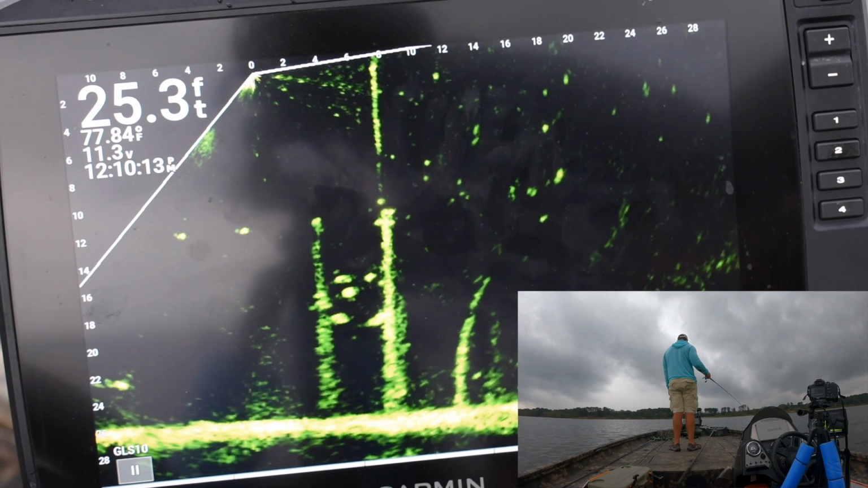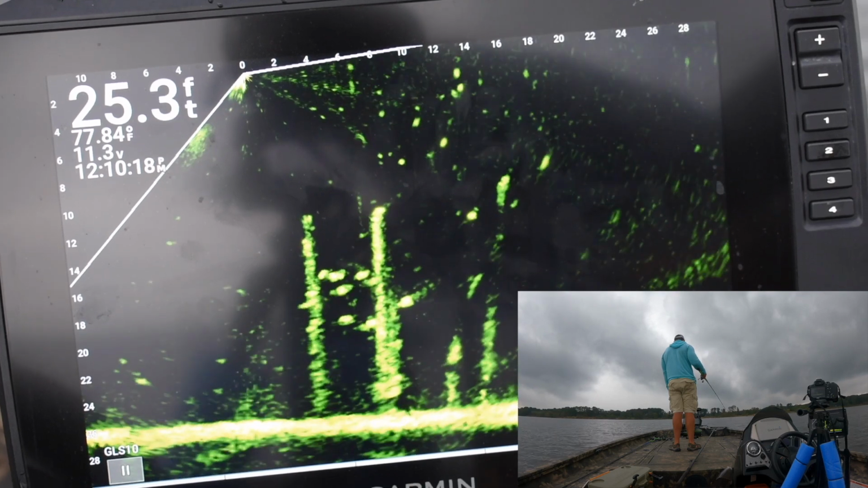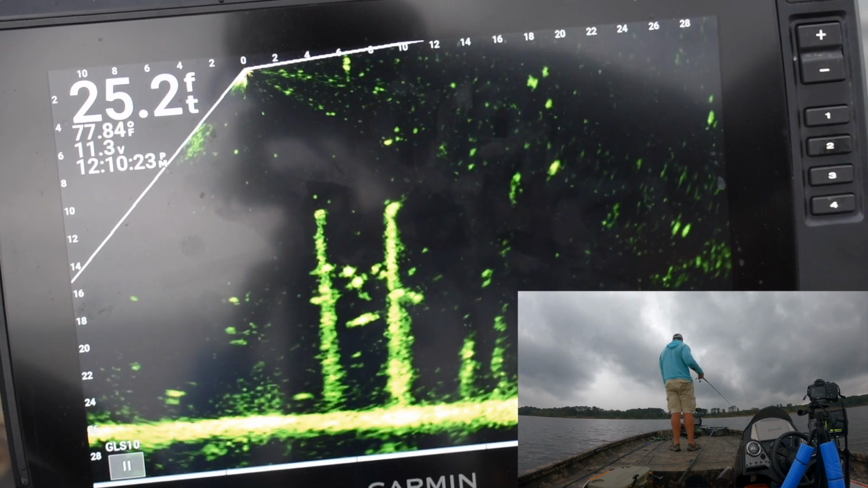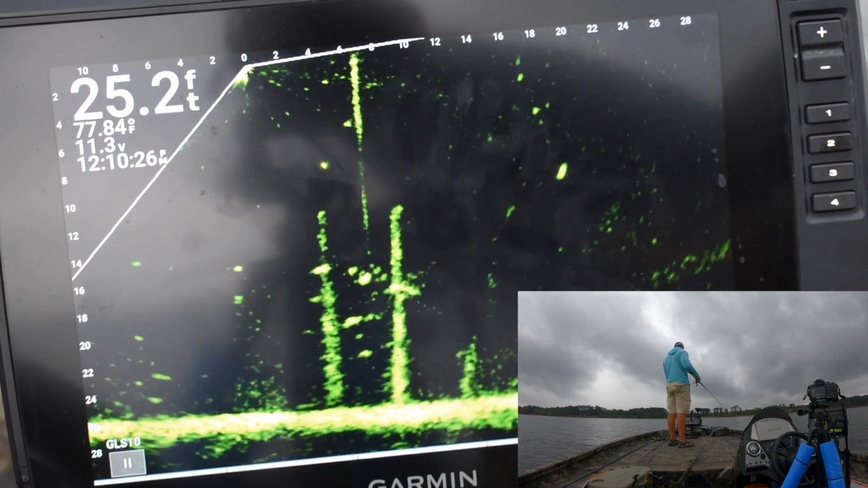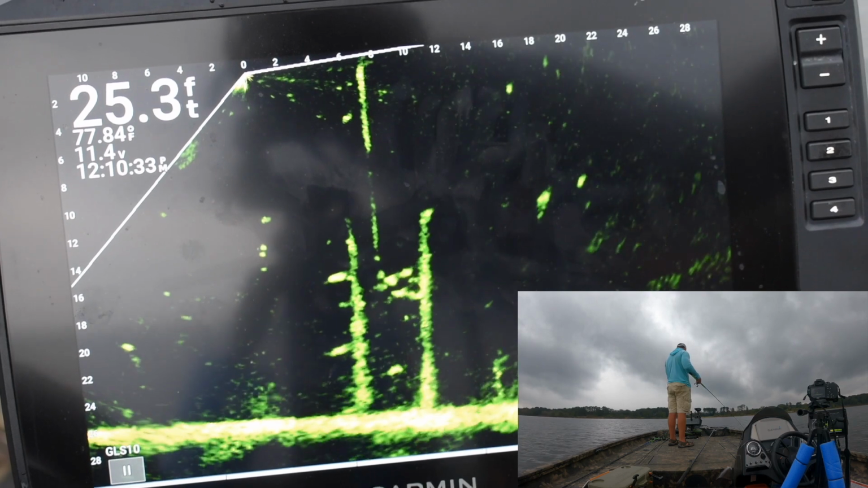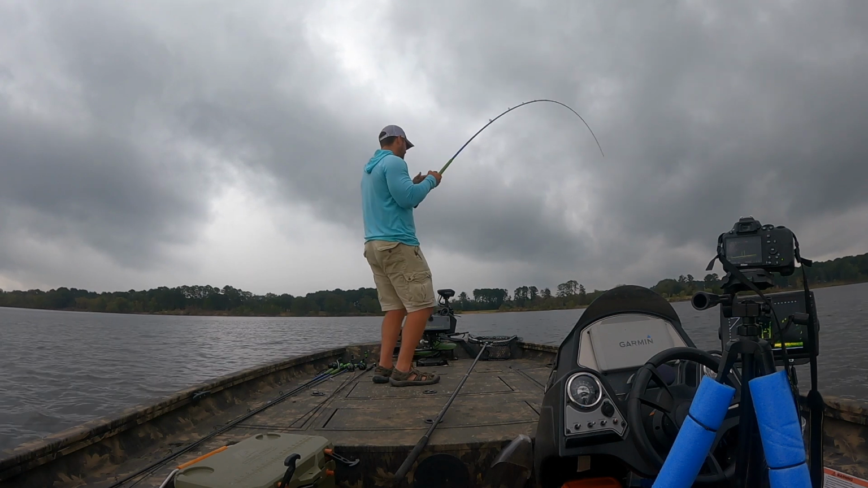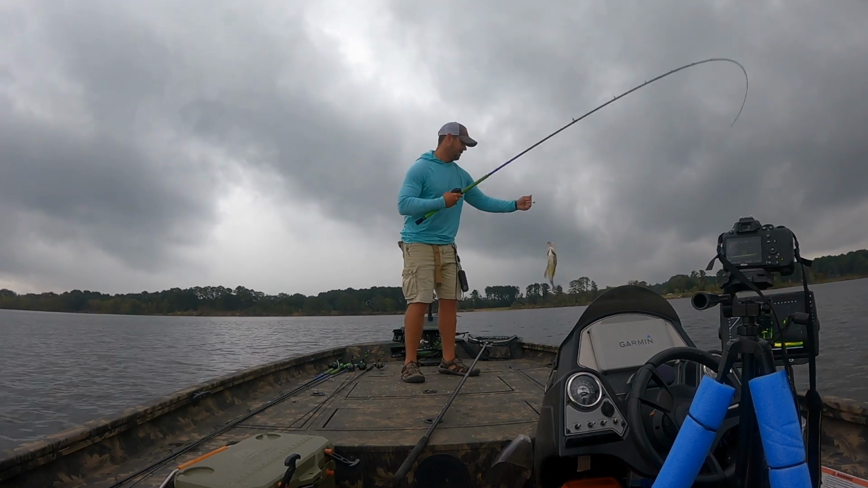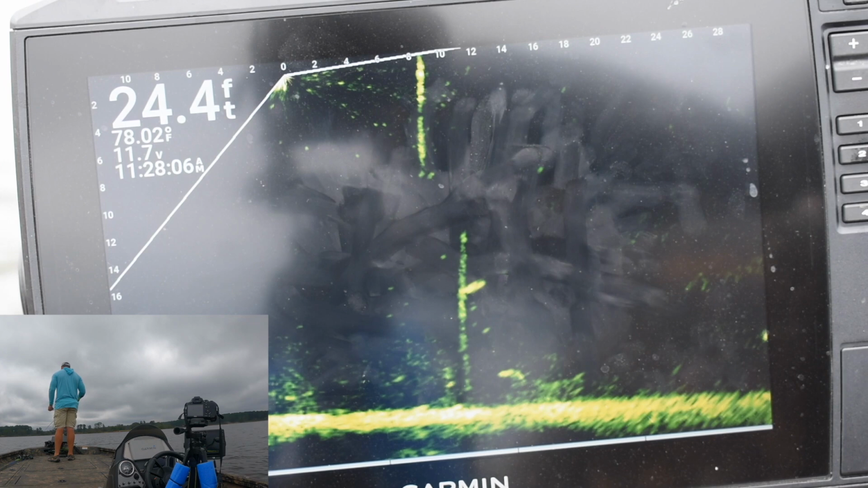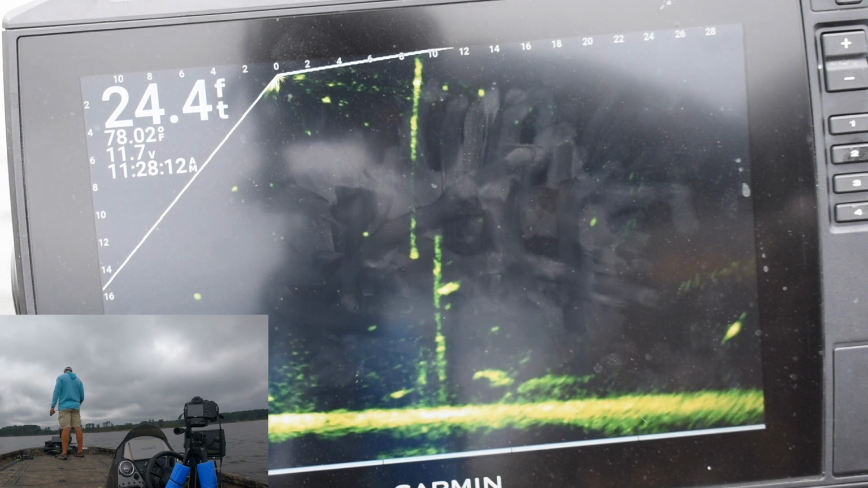Another thing I don't want to fail to mention is there was a pretty good breeze going. You don't really see the water having that much chop on it, but it was just a constant in-your-face wind. So with vertical jigging, what you're able to do a lot of times is keep that bait in the strike zone longer than you are when you're just casting out to it, or even if you're using a bobber, especially on a windy day, a bobber's going to carry it.